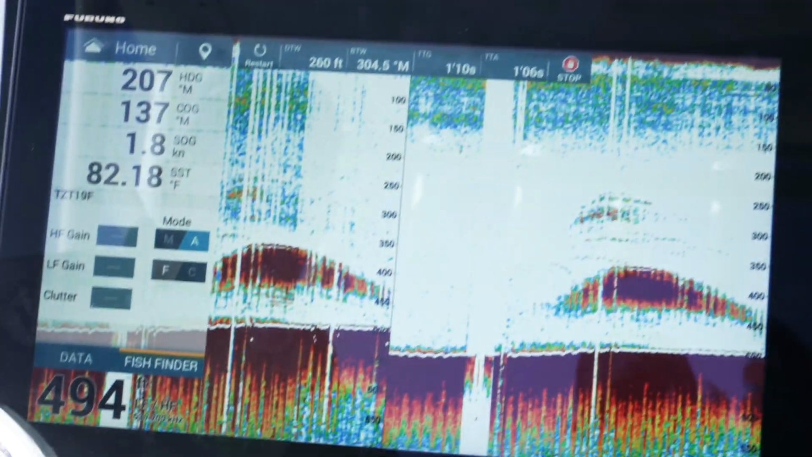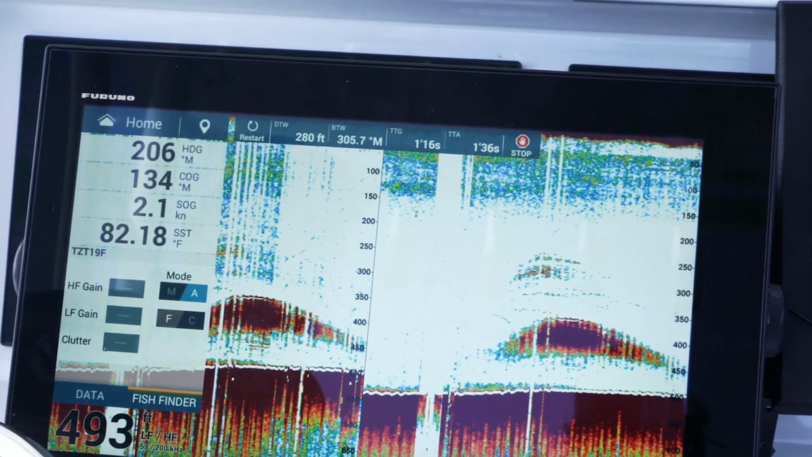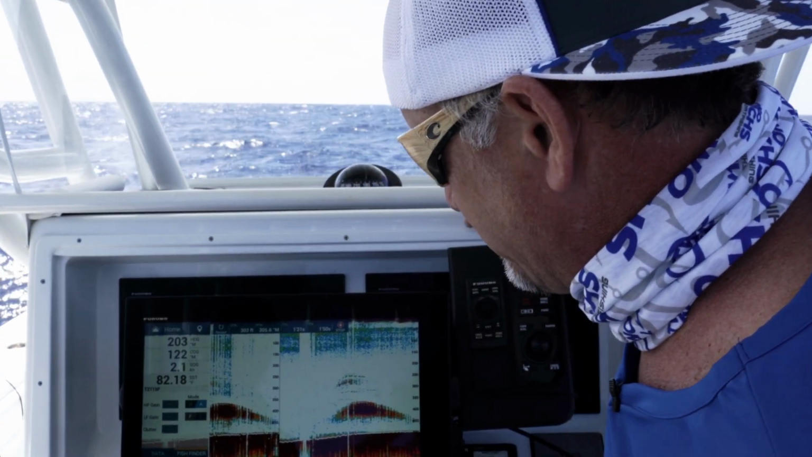This dual channel kilowatt performance, chirp with agile frequency combination. It's just amazing. That's an amazing picture in 400, 500 feet of water right now.